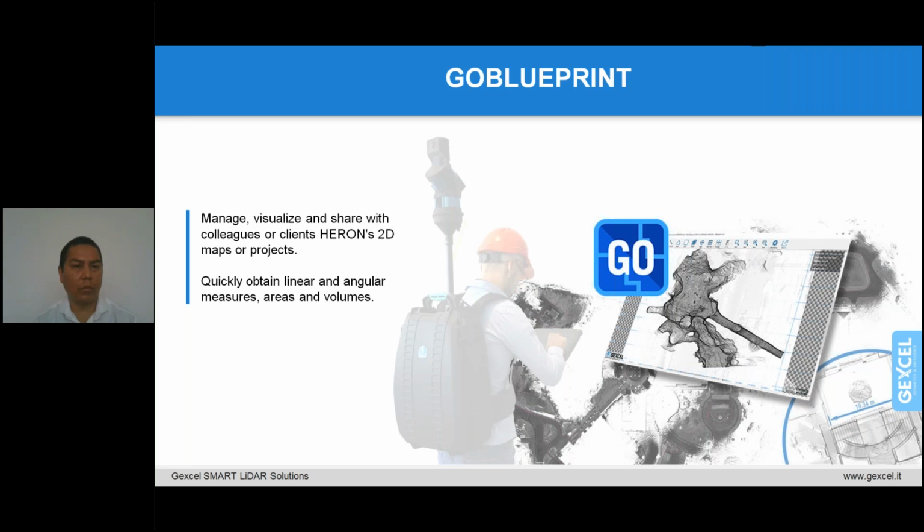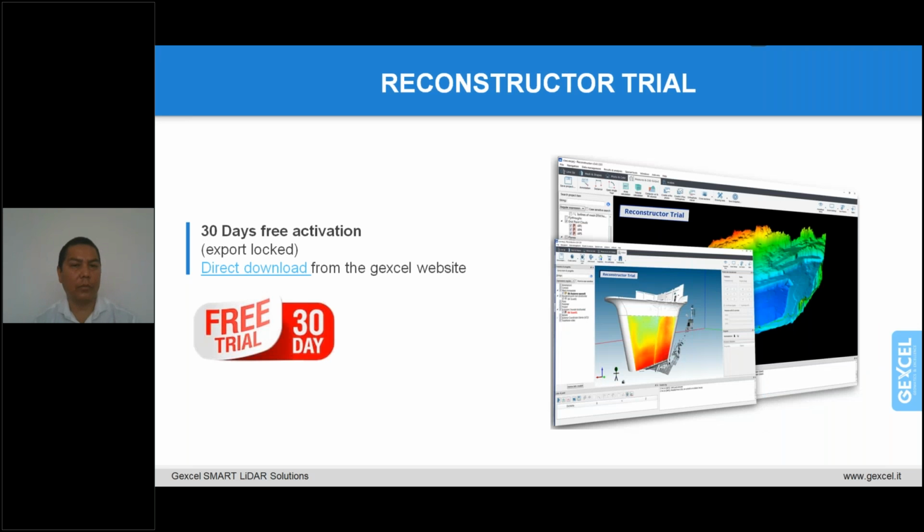That is a free viewer that you can use to share, but also to visualize, navigate, and investigate your data also on site.